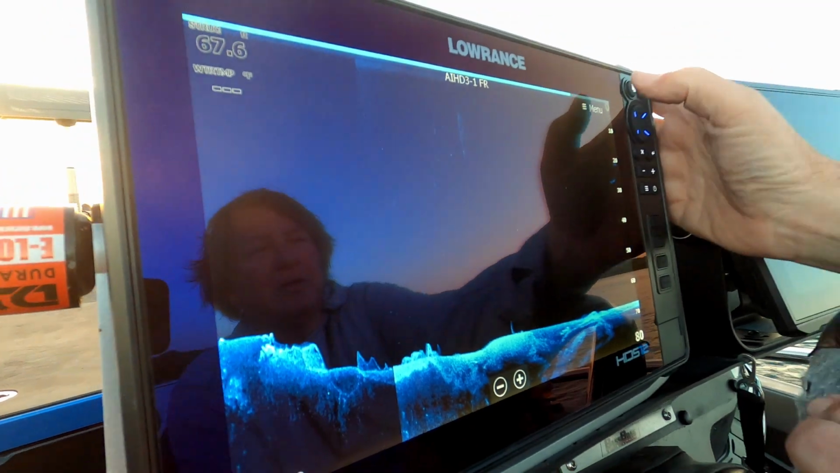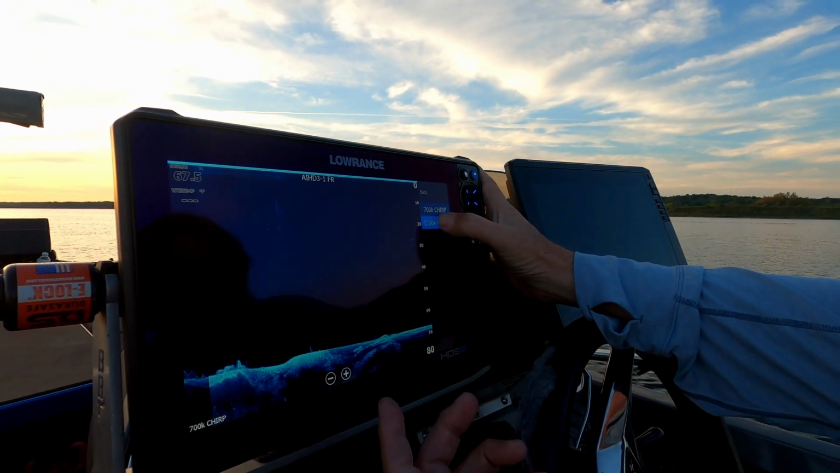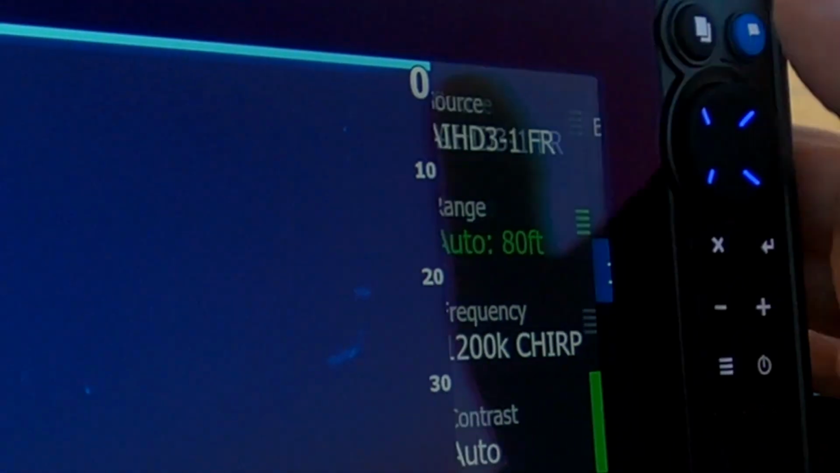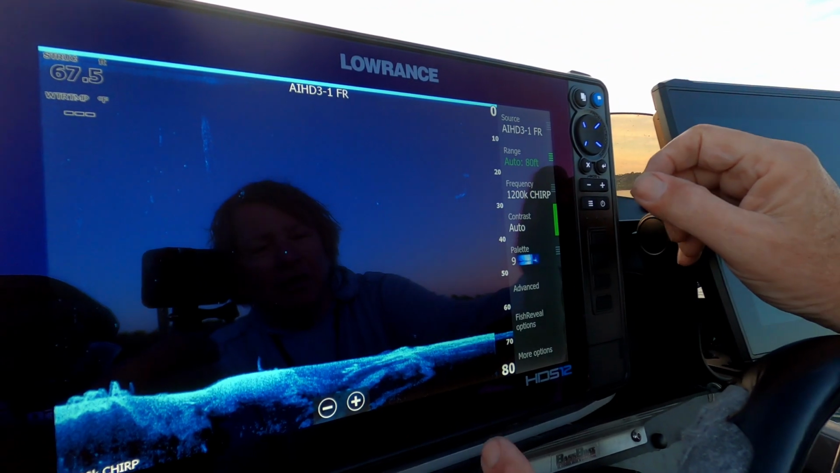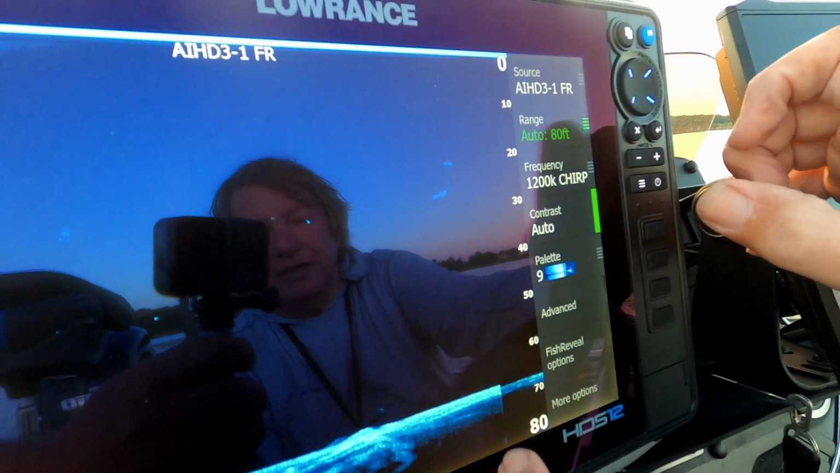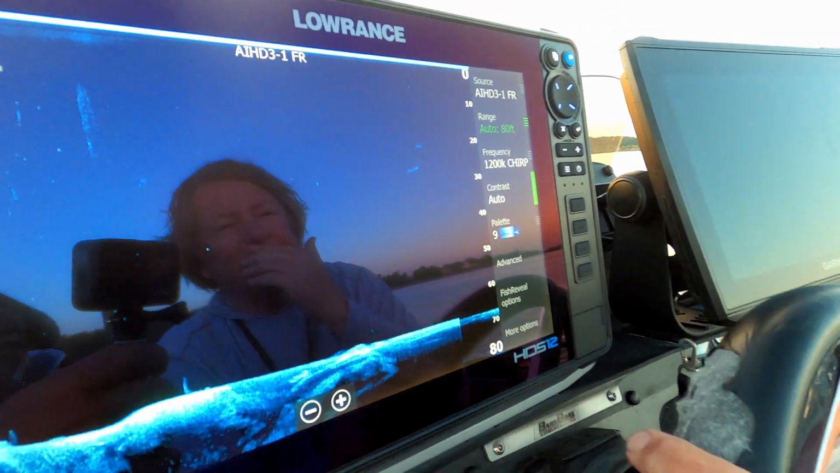So if we go and change our frequency to 1200 or 1.2 megahertz. Okay, so now you'll notice what happened since we get rid of the menu here. The color got darker. Okay, anytime you go to these higher frequencies, the return signal is a little bit less because of the frequency change.